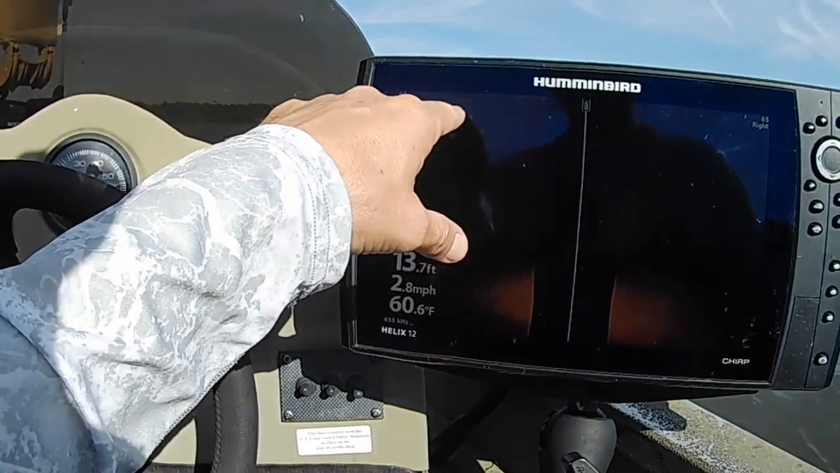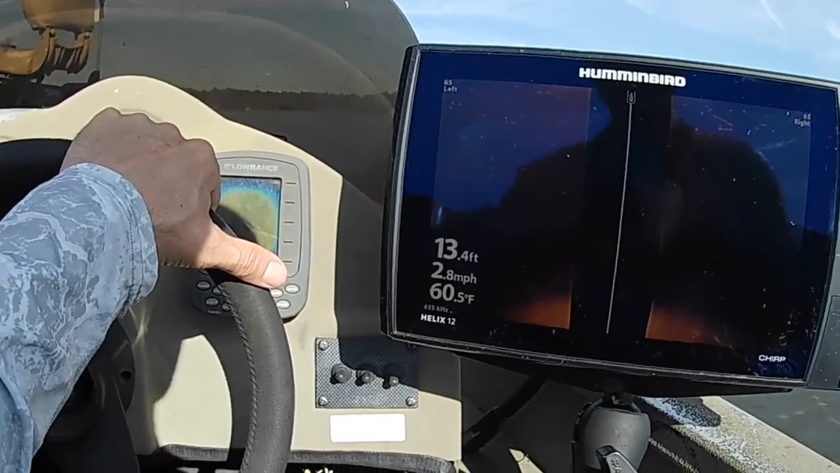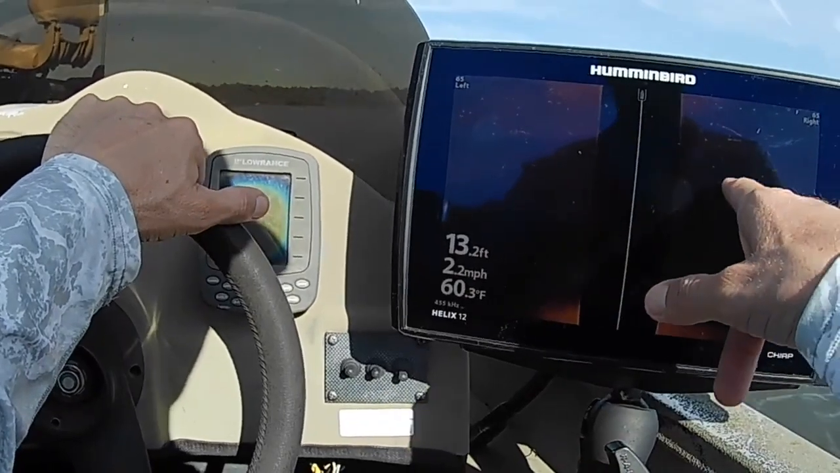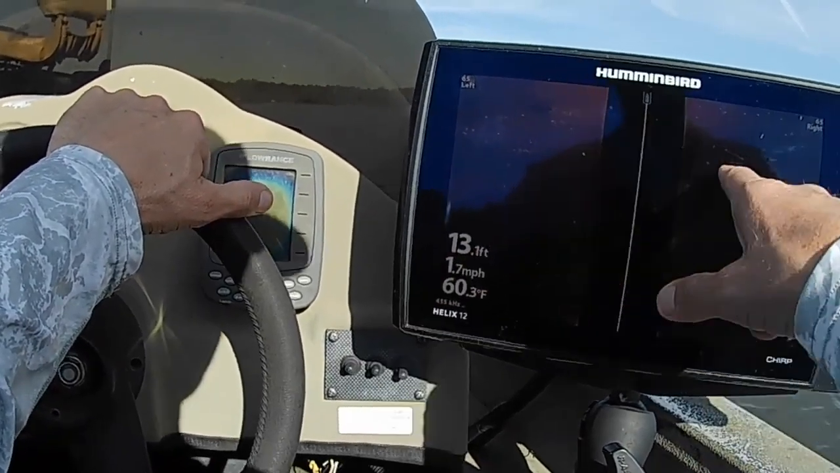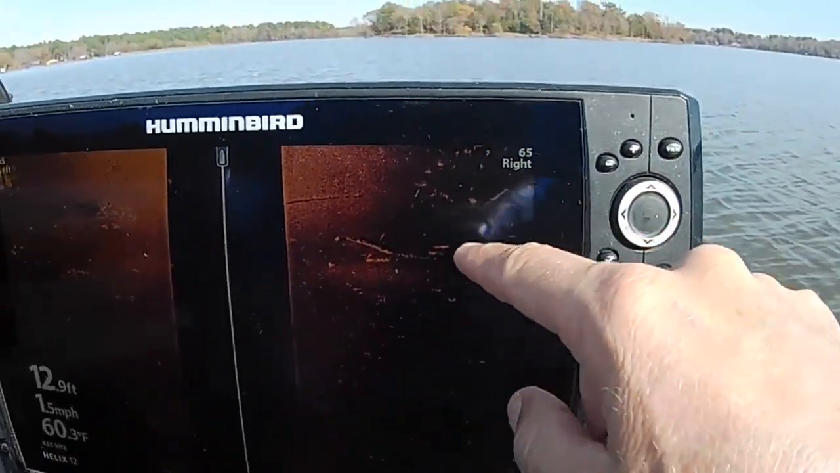Okay, here's one right over here. I established that there's some out away from the brush, out in open water, just feeding on bait fish. Now I'm going to get in and fish some brush piles or lay downs or whatever I can find. Right here's a little brush, looks like. There's a little bit. Here's a lay down right over here. Here's some more brush right over here.